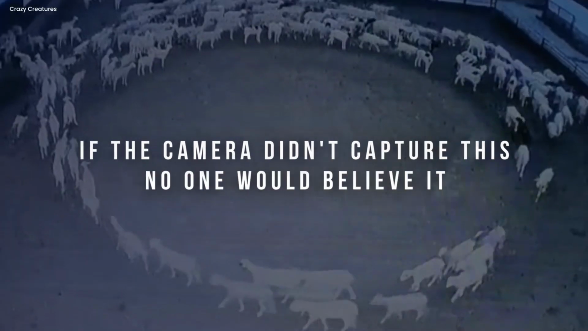From road alien creature to giant bat in the darkness, and goat with a face like a monkey to weird creature hanging from ceiling. Here are things if the camera didn't capture this, no one would believe it.